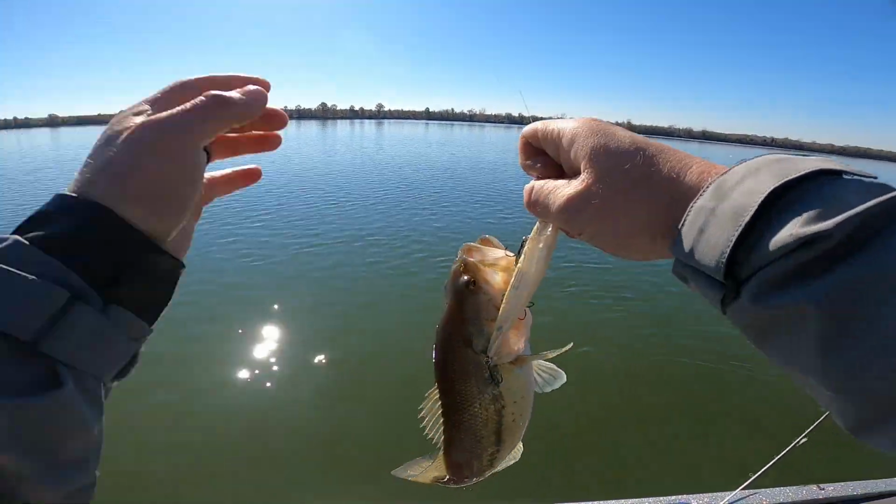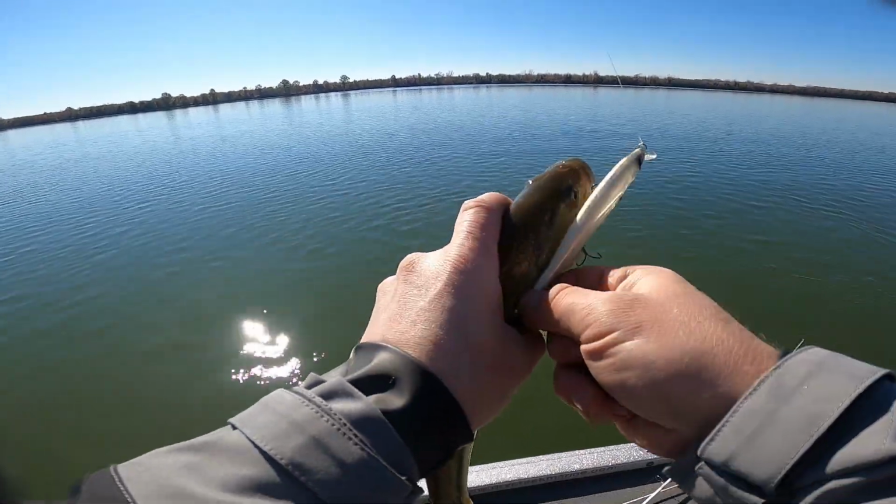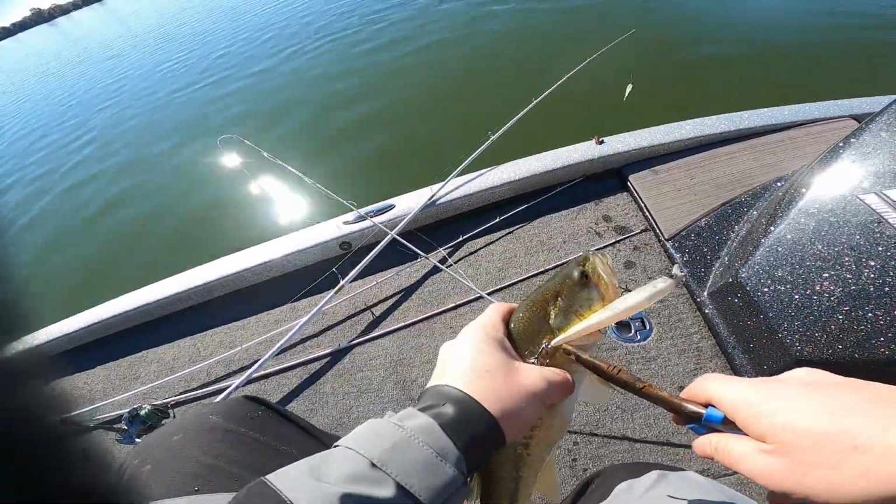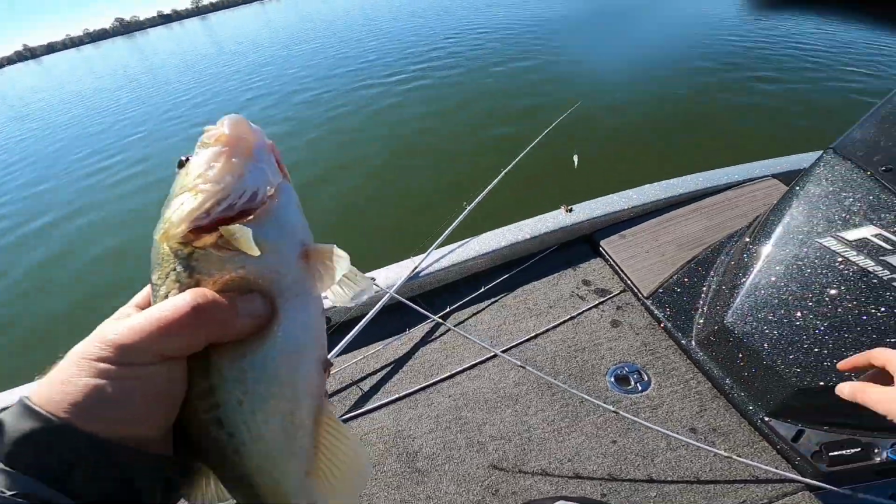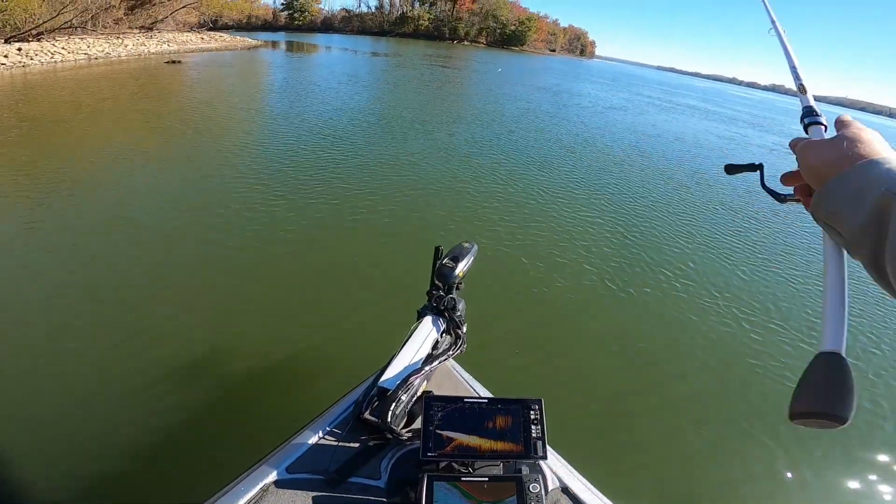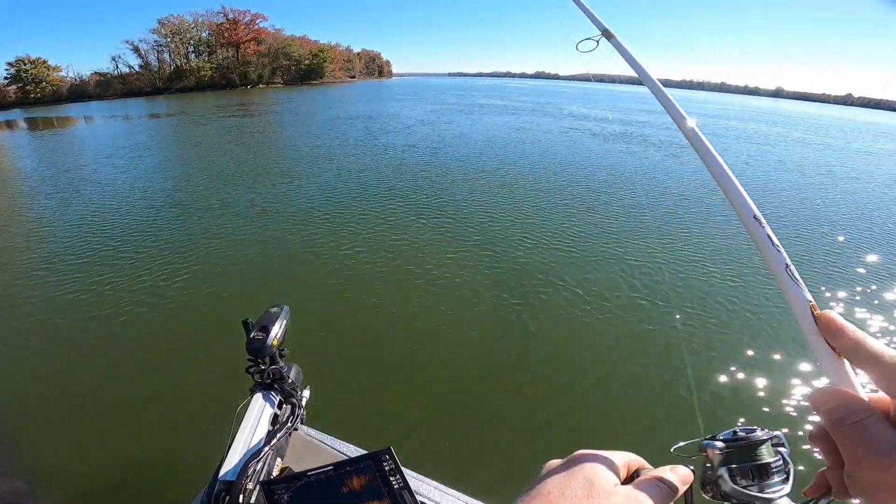That is so fun. Well, that one can be dangerous right there. Little bar bass. Look at that massive ball of bait right there. God, that's a huge ball of bait.